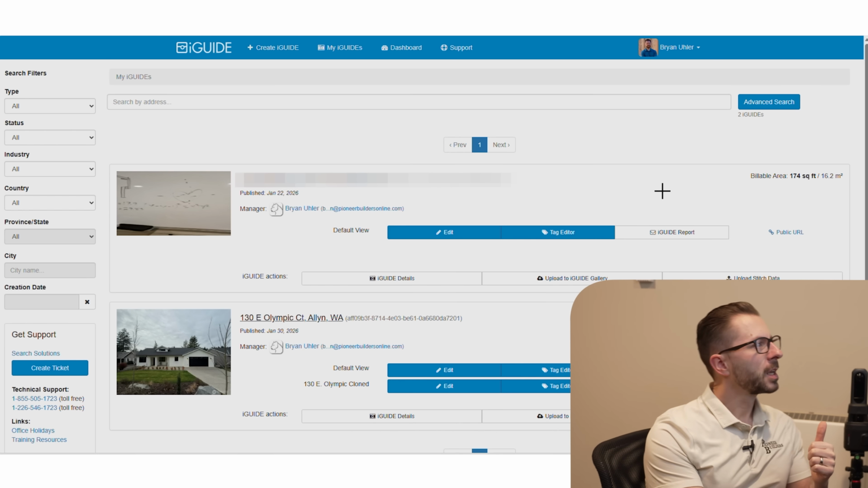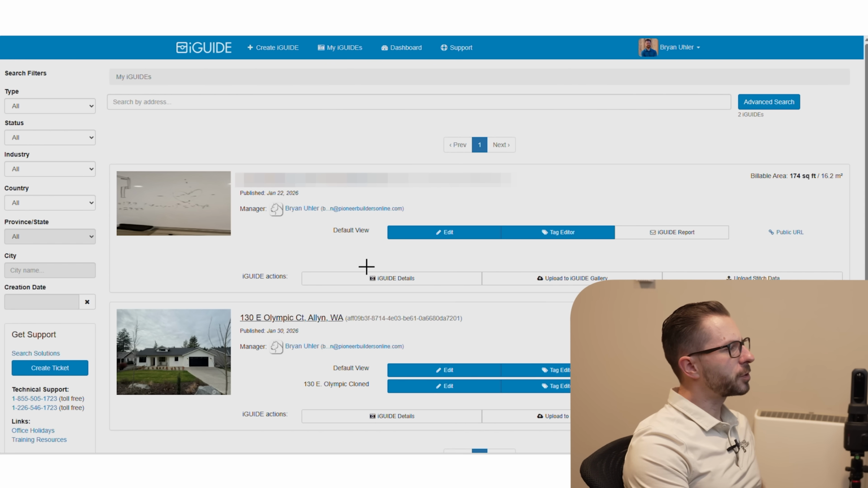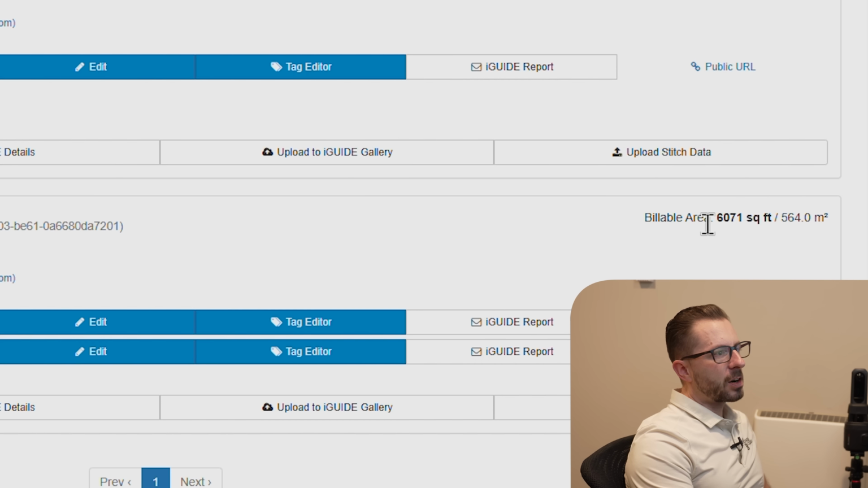When you start to learn the little tips and tricks, you can be even faster when it goes through to capturing the information. So you can see from our home screen right here, I have two iGUIDEs already. One little thing to comment on when it comes to the pricing, right here it has a billable area, so if you're a cost accountant like me, you can pay attention to your billable area, how much of the property you actually want to capture, just to make sure you're as efficient as possible.